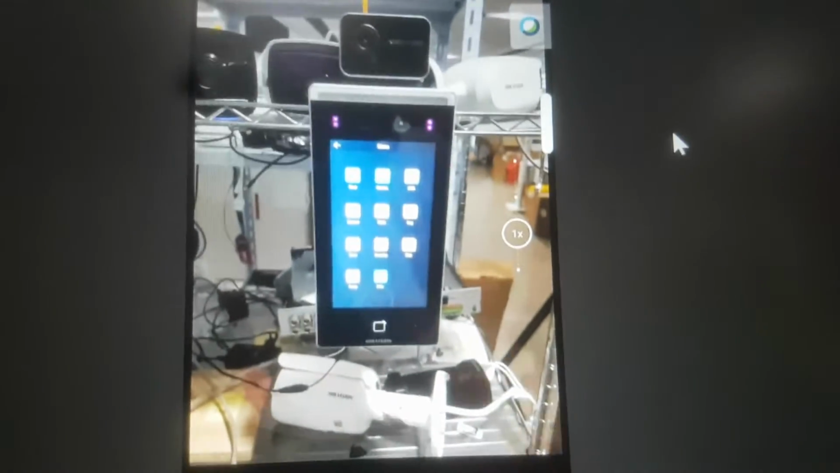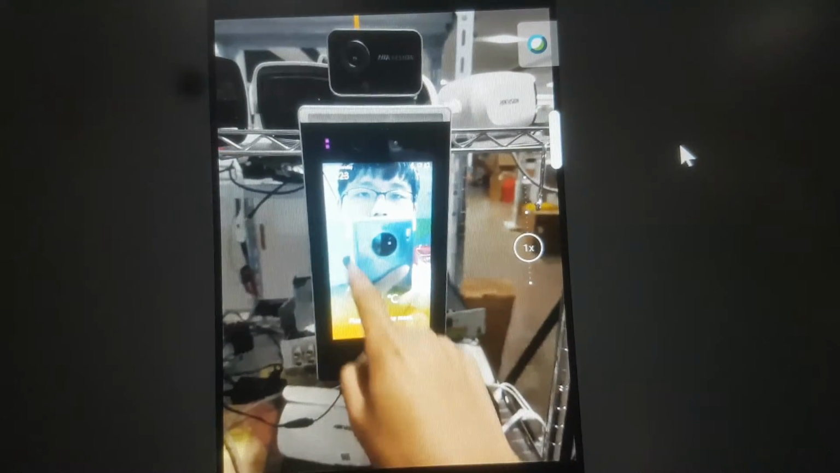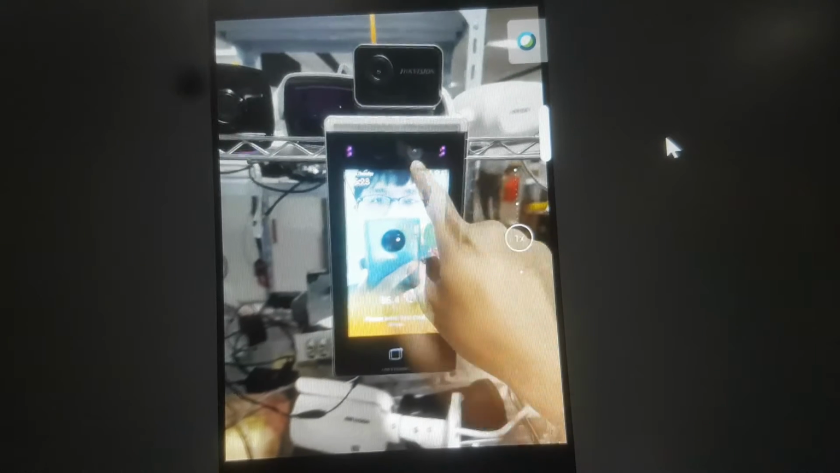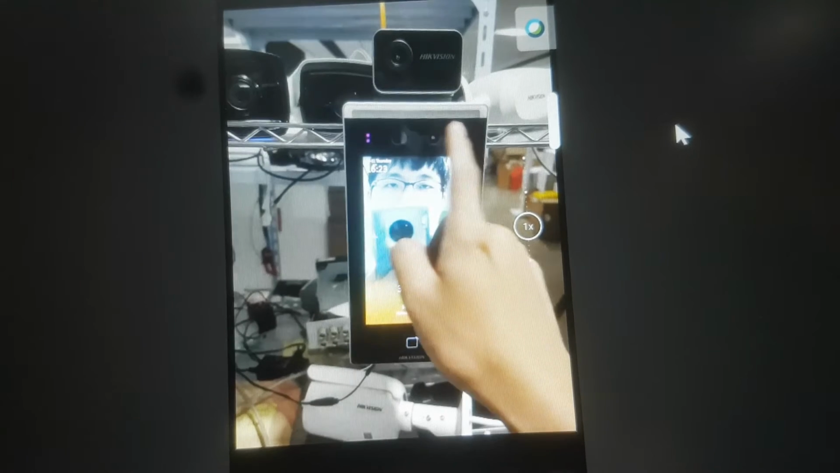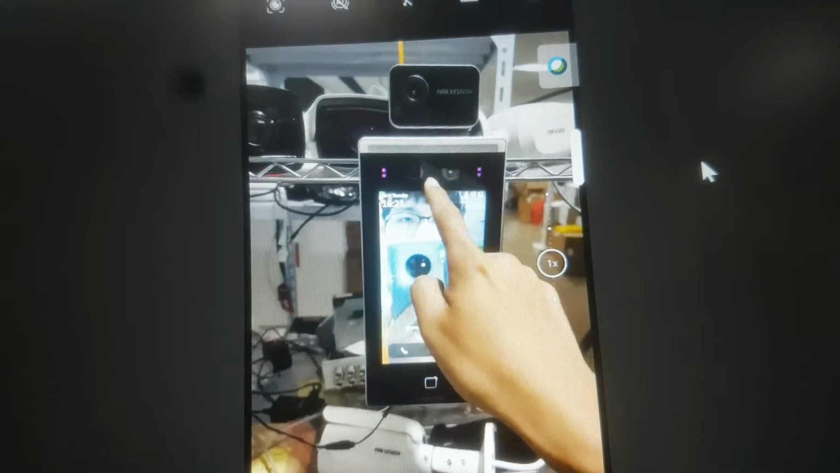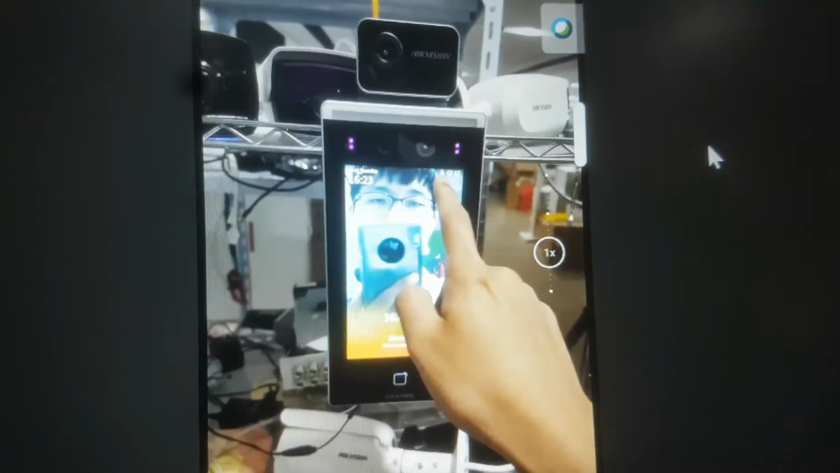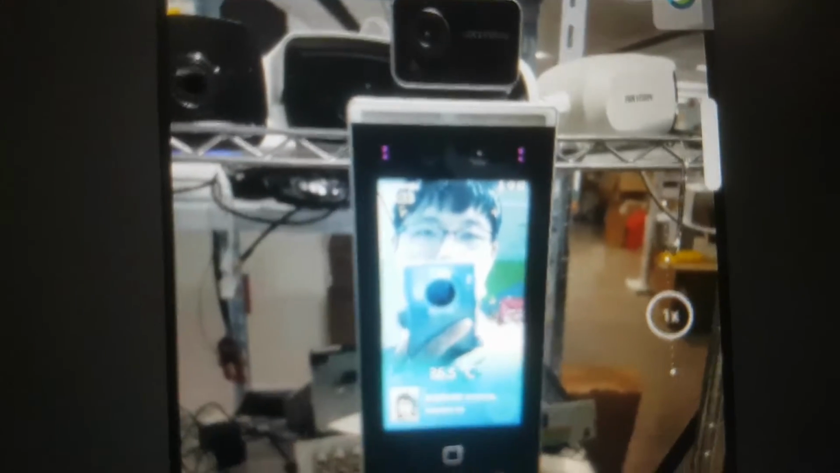Okay, you can go back to here. You see, this image is from the optical lens. This is 2 megapixel. And another module, you see, this is another lens. This lens is not a visible lens. It's just used for the anti-dispersion functions. We will use two lenses to realize the 3D, so we can detect, for example, if one person puts one image in front of this device, whether this is a live face or not.